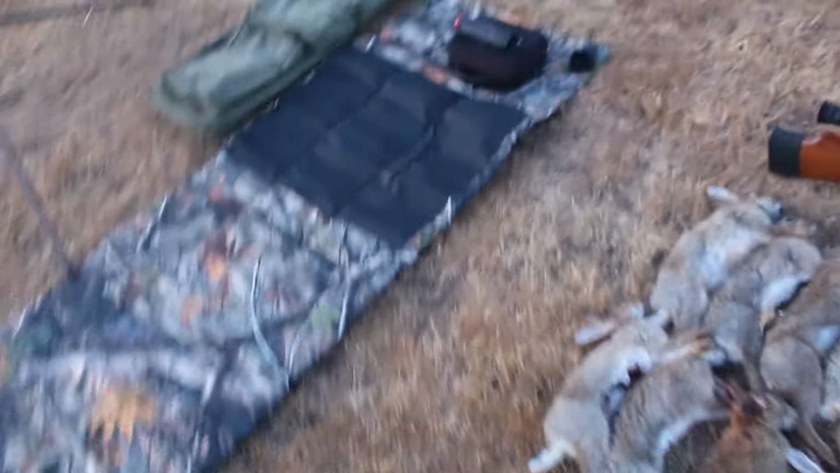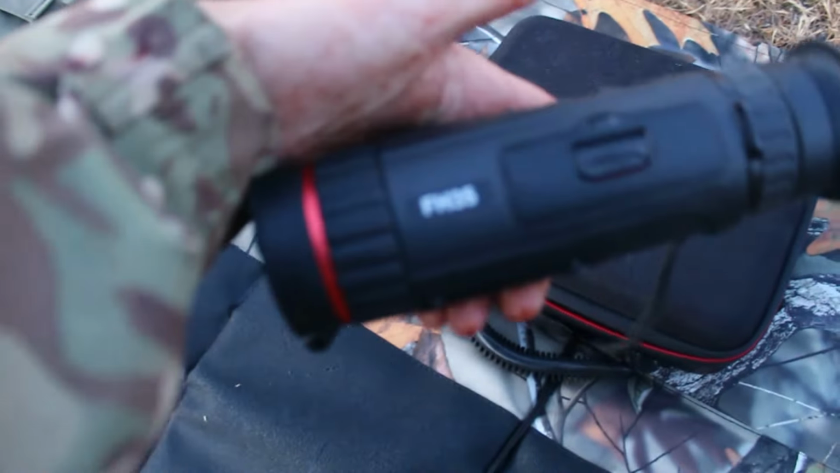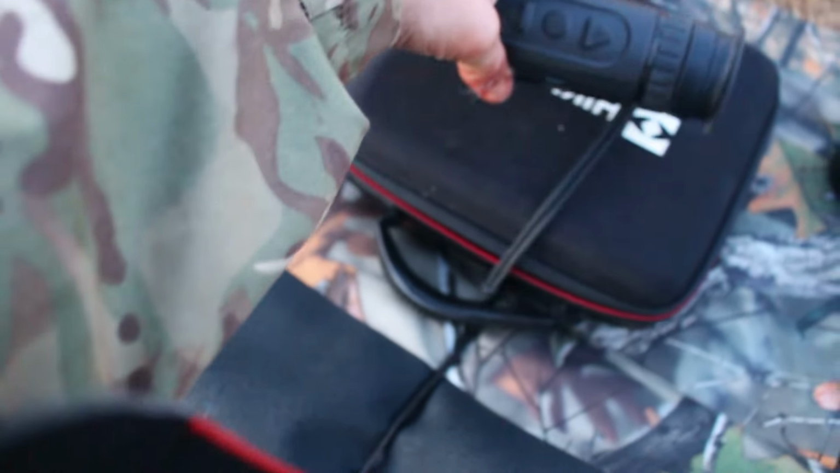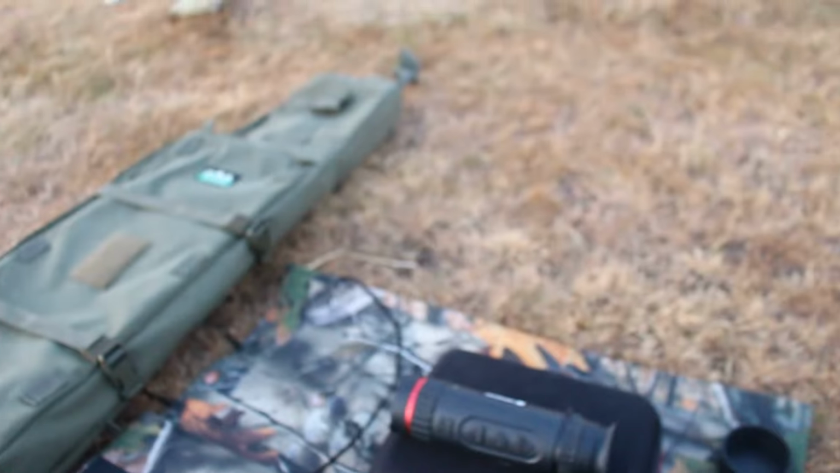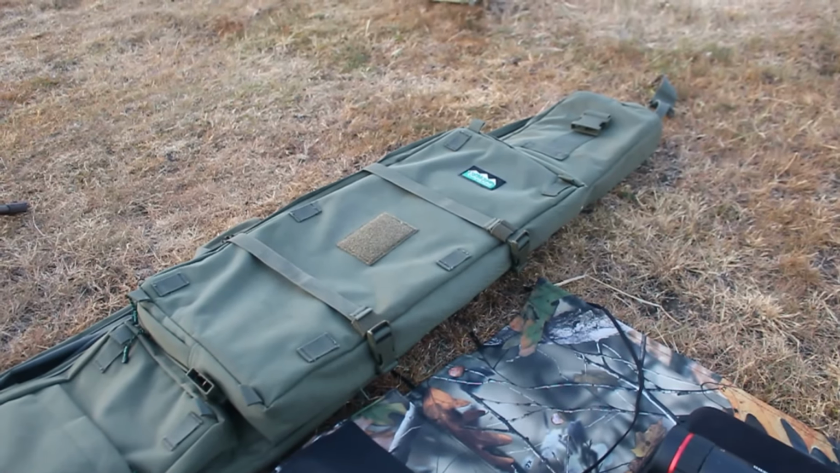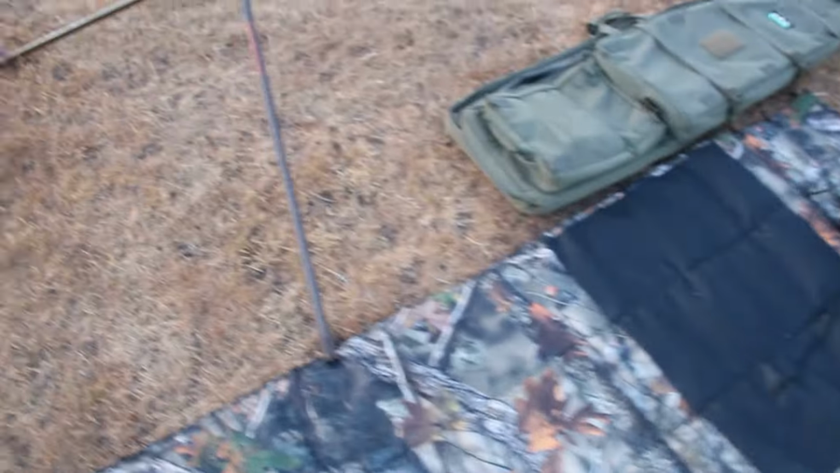Here we've got the Savage Island roll mat, just to add a little bit of comfort. Then we've been using the HIKMICRO FH35 thermal spotter. Amazing bit of kit this is, absolutely amazing, really does help you out on an evening. A gun bag, which is a Ridgeline of New Zealand, very good gun bag. Keeps everything safe, keeps your rifle safe, nice and secure, and you can carry it around with you.